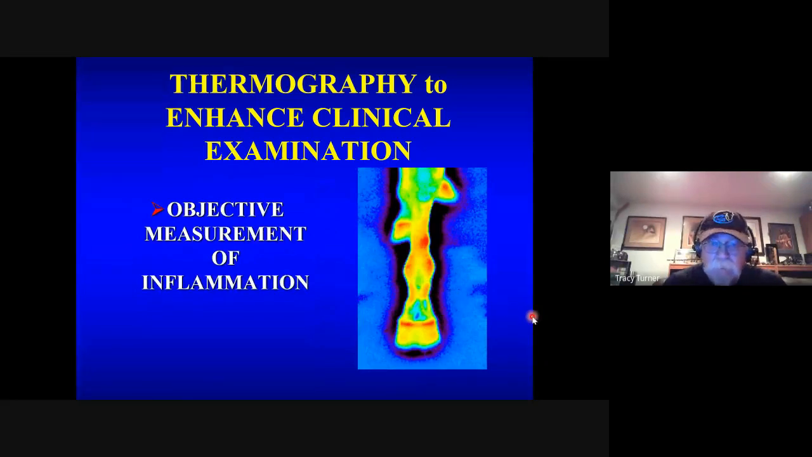Thermography will help your clinical examination because it gives you this objective measurement of the amount of inflammation, especially when we start talking about rehab and returning back. So this is just a horse that has a stress fracture on a cannon bone. And the question always is, when do they get to go back? What we've used is how much inflammation is there.